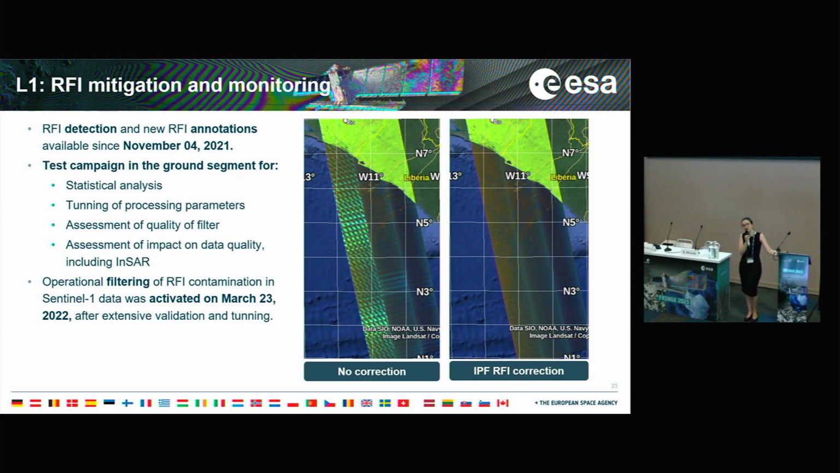Since then, we have been collecting statistics on the RFI, and we have used the data in a test mode in order to tune the algorithm and assess the quality of the correction, including an assessment of the impact in interferometry. The operational filtering of the RFI was activated later, in March 2022. Again, there is going to be a dedicated talk.